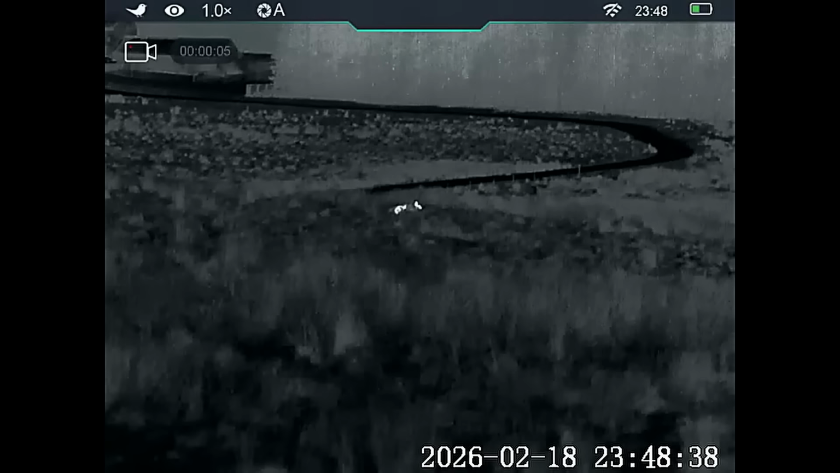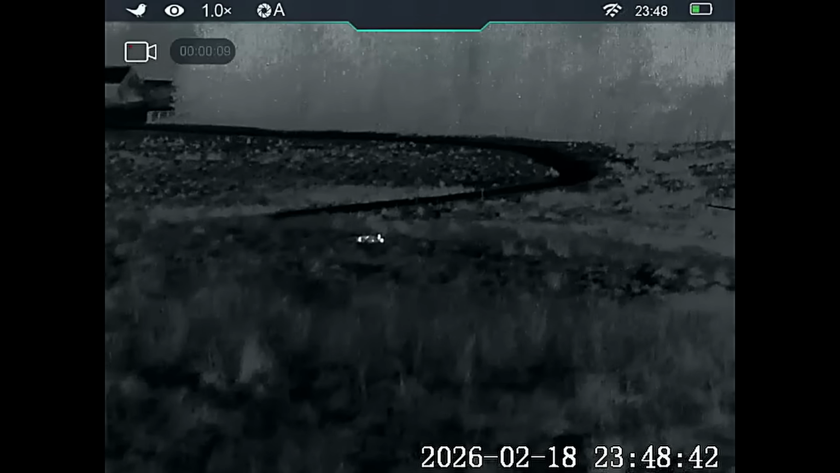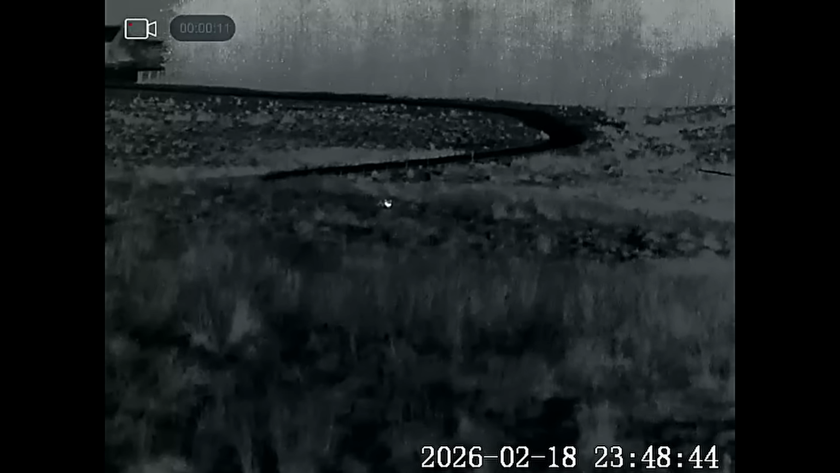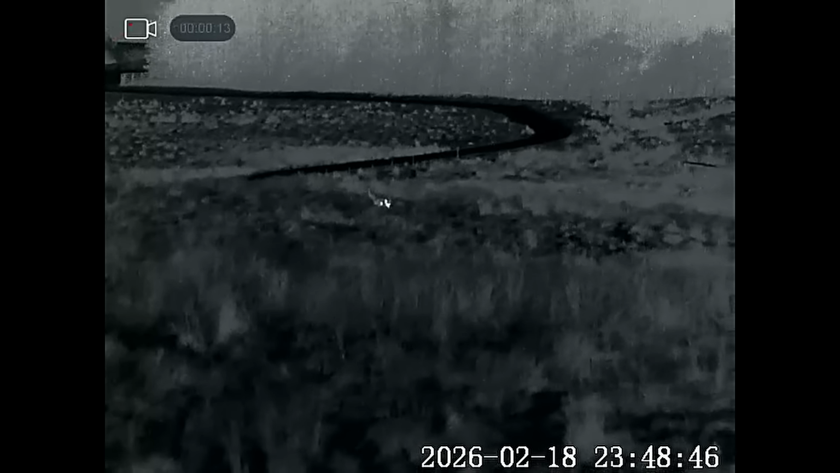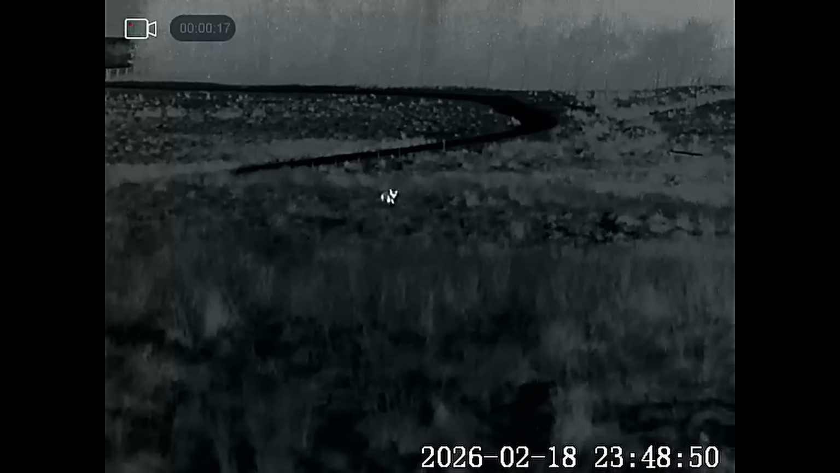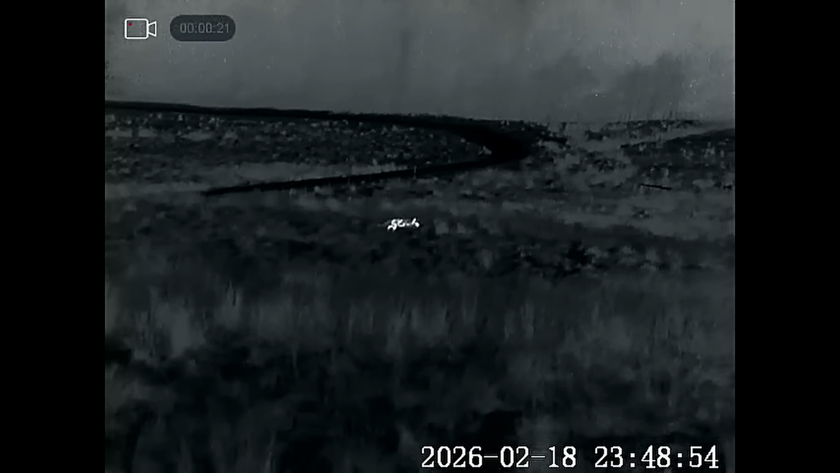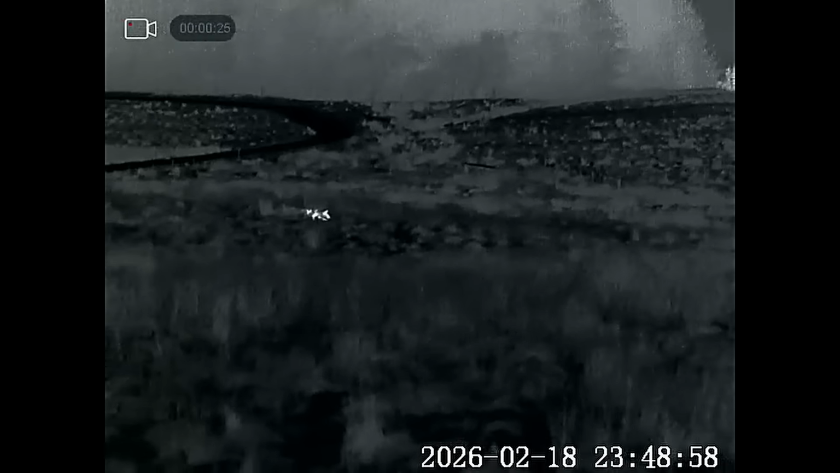Well, that's just typical, isn't it? I packed everything away in the truck, the rifle, the tripod, put everything away, and had a last scan, and there's a third one that's turned up. Whether that's the one from earlier on or not, I don't know. Possibly coming back across. So I thought I'd just sit and watch and see what it does.